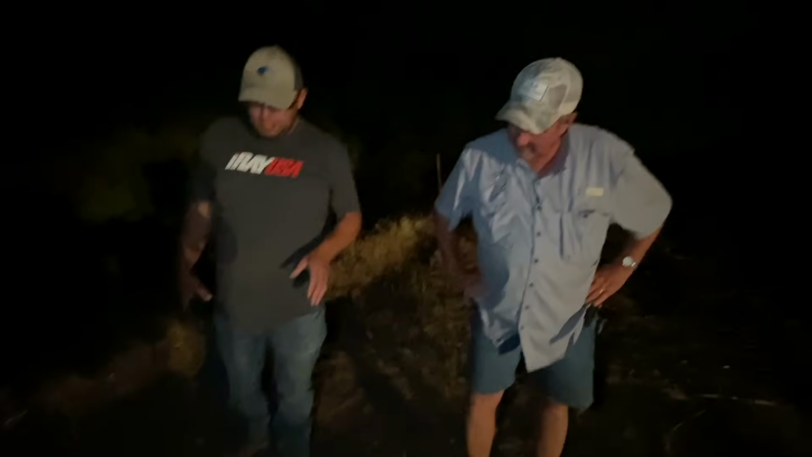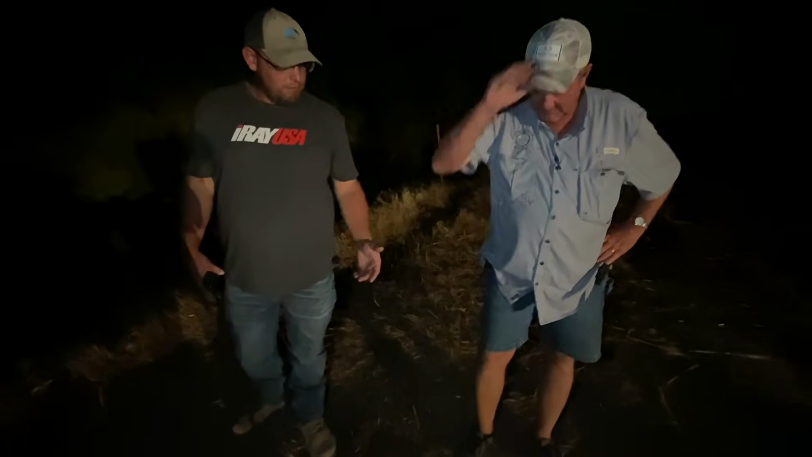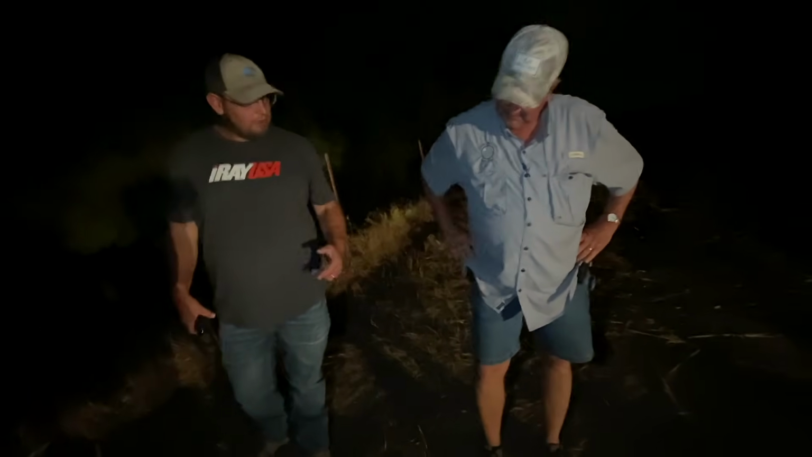But it completely just laid him out. That's definitely the furthest that I've actually shot one. I've shot at them that far, but I hit him, but I don't think I can remember shooting one and just bang, flop. No, I know. At that range, it's pretty freaking cool.